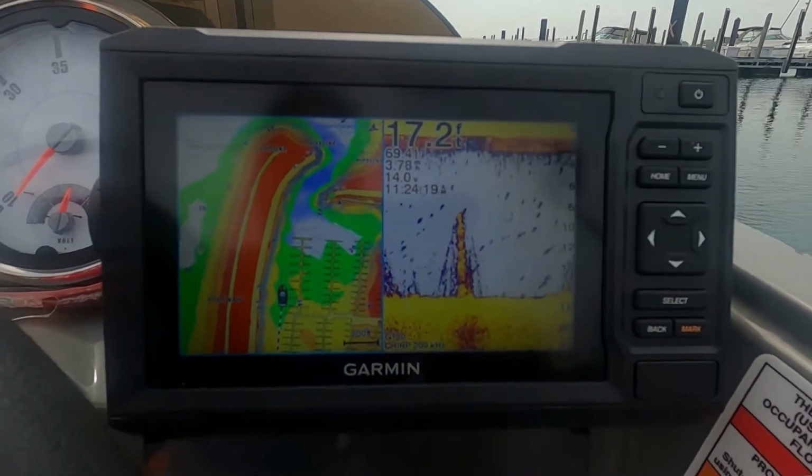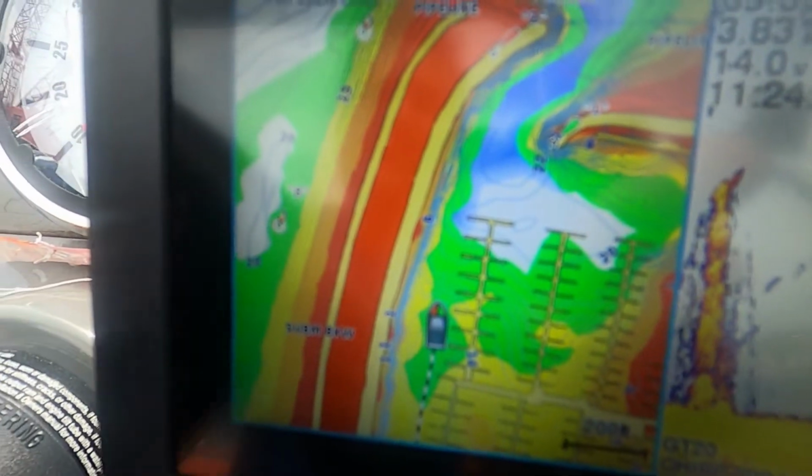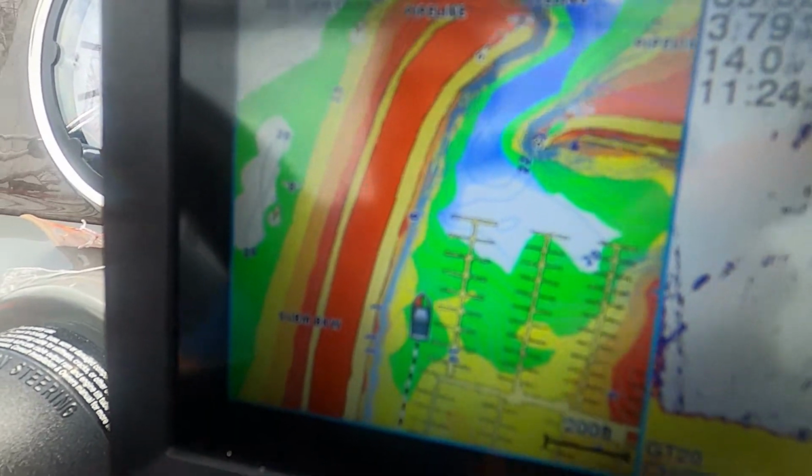Now this is my Garmin Echo maps. You see it says 17 feet. It's split screen. Half is the fish finder. I use it more for the depth. That's why I keep it a split screen, because it tells you where the pipelines are, where the water intakes are, and the different depths. So it gives you a lot of good waypoints and markers.